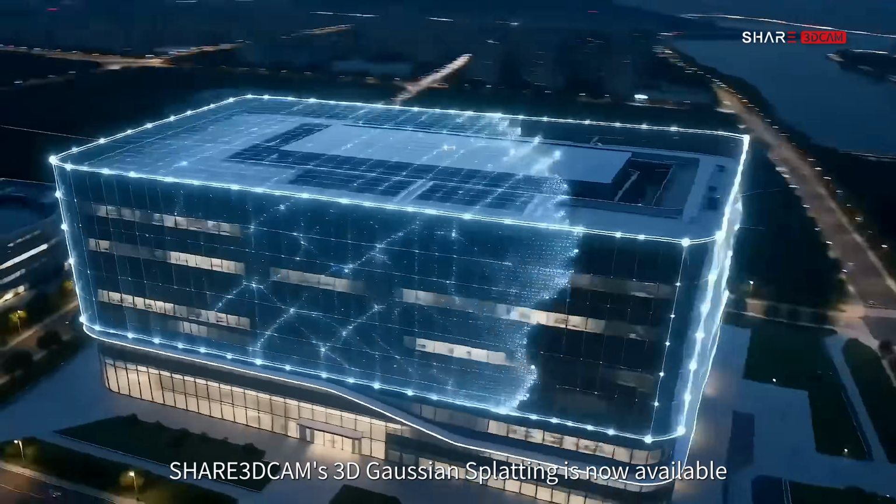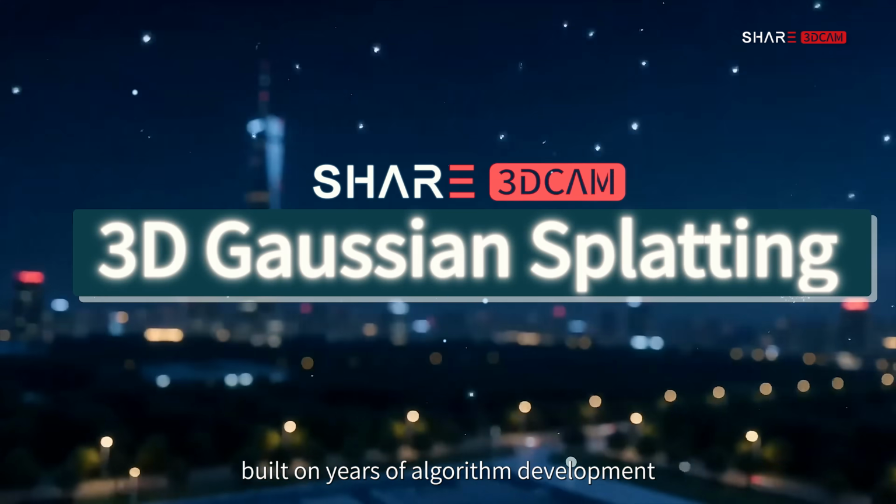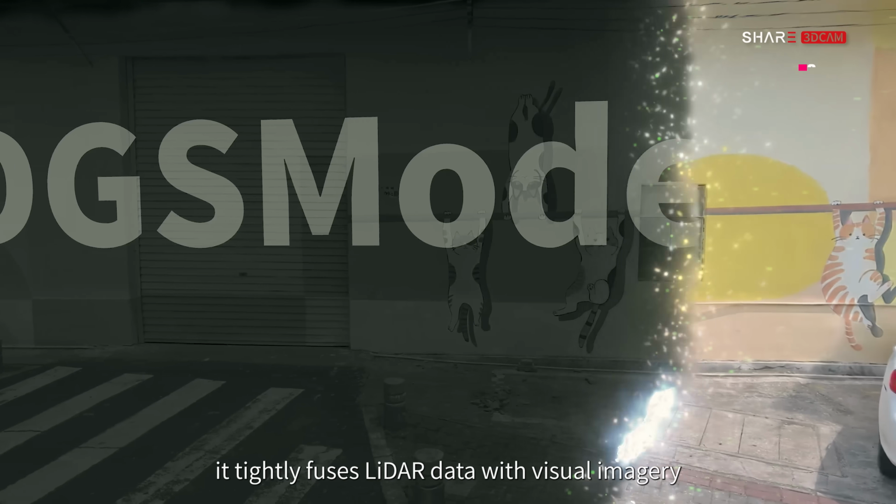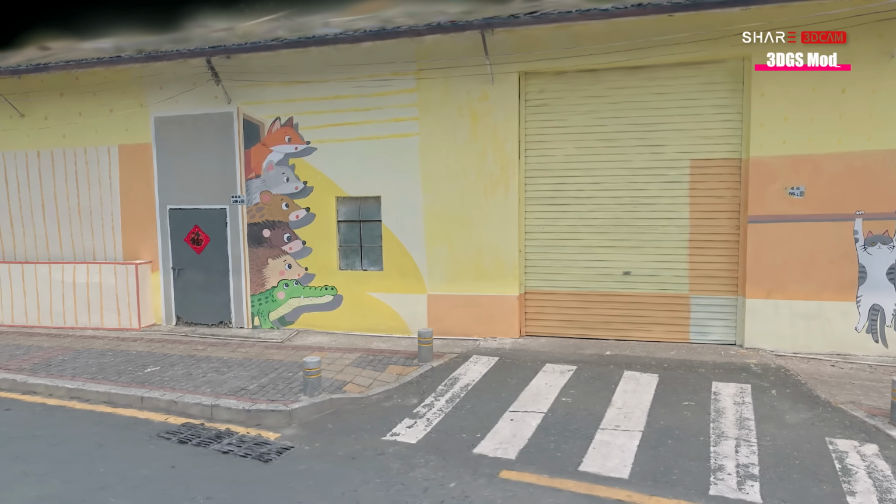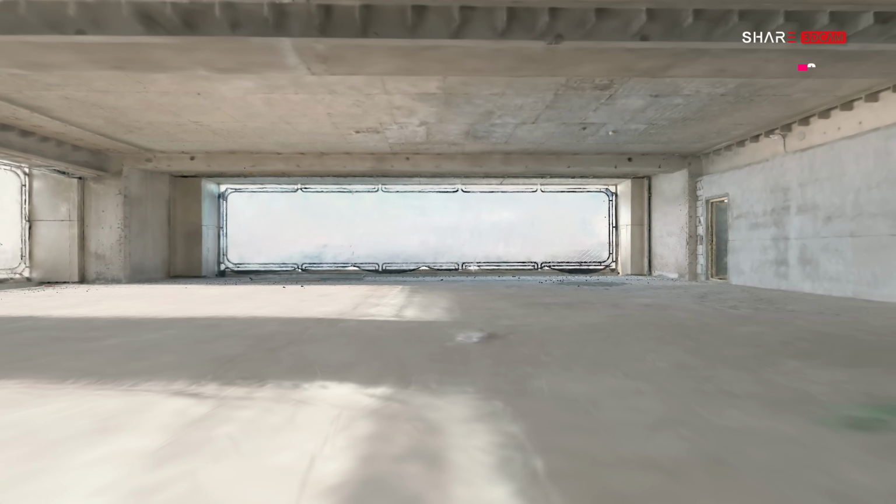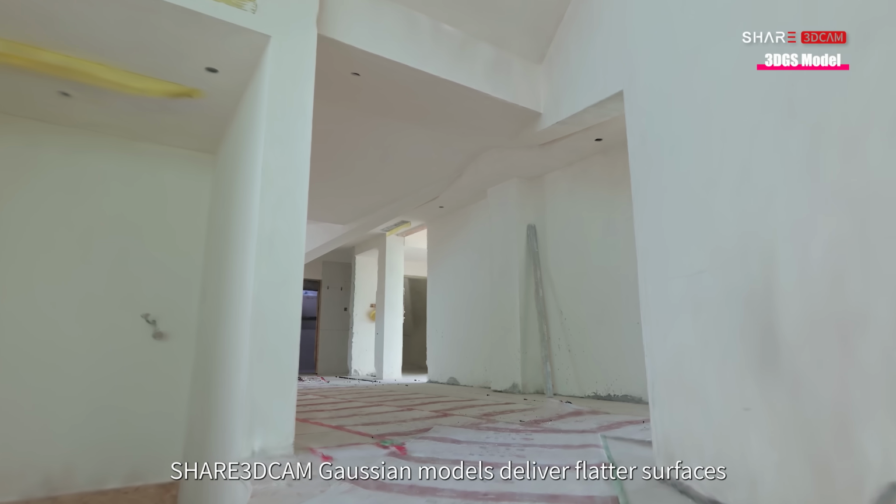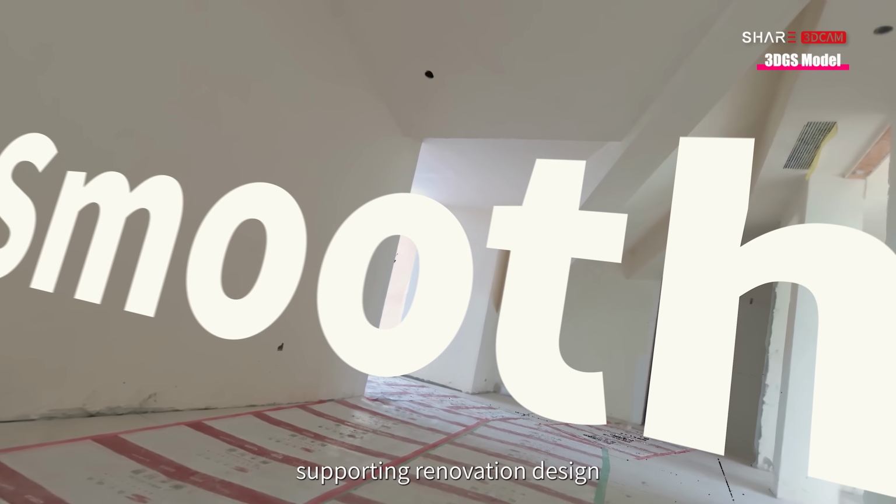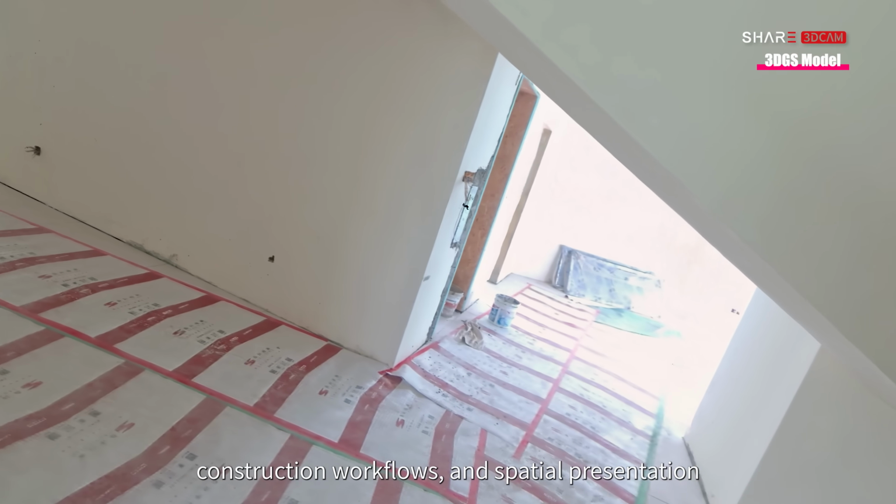SHARE3DCAM's 3D Gaussian splatting is now available. Built on years of algorithm development and massive dataset training, it tightly fuses LiDAR data with visual imagery. In PointClouds Studio, users can generate high-quality Gaussian models for free, even in weak texture spaces like window walls. SHARE3DCAM Gaussian models deliver flatter surfaces and more accurate geometry, supporting renovation design, construction workflows, and spatial presentation.